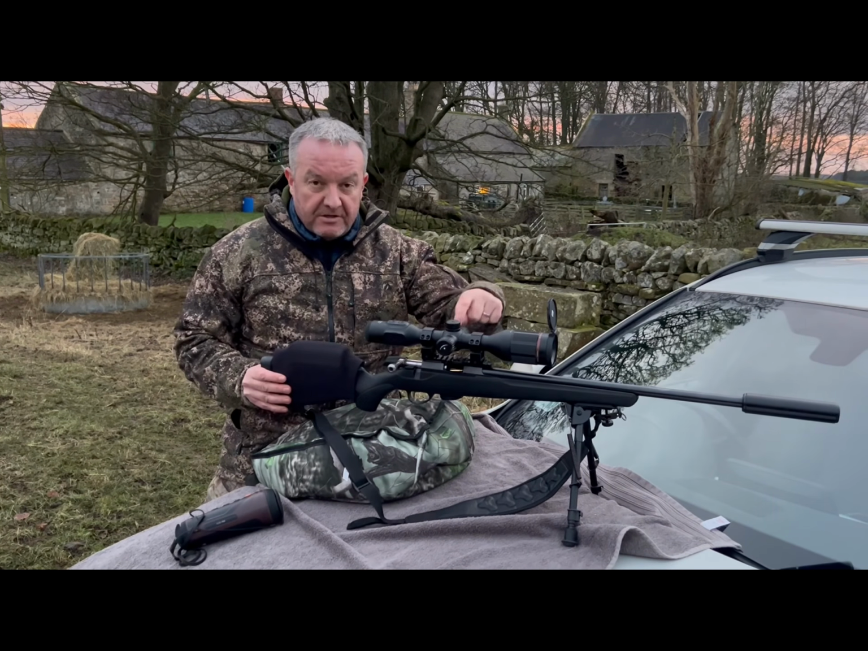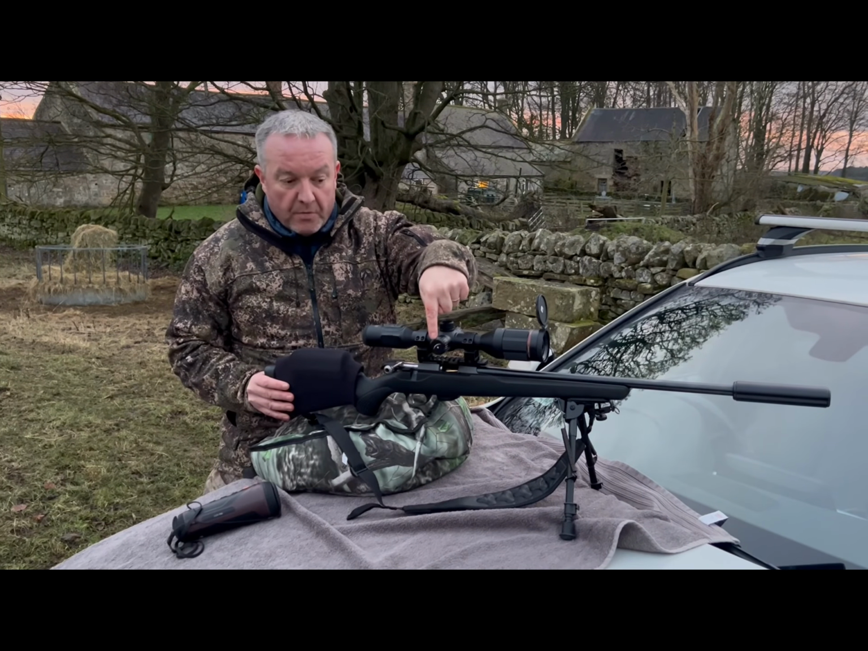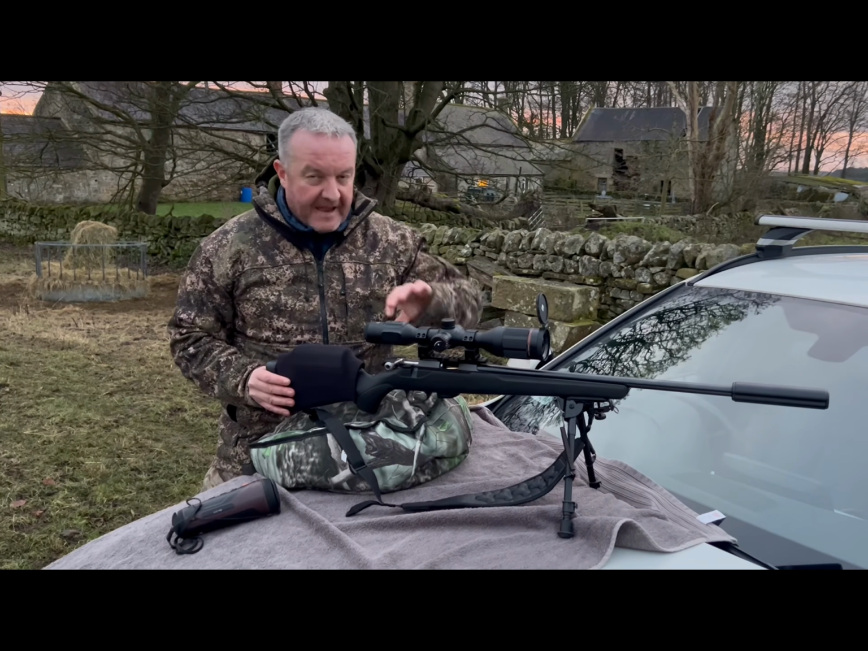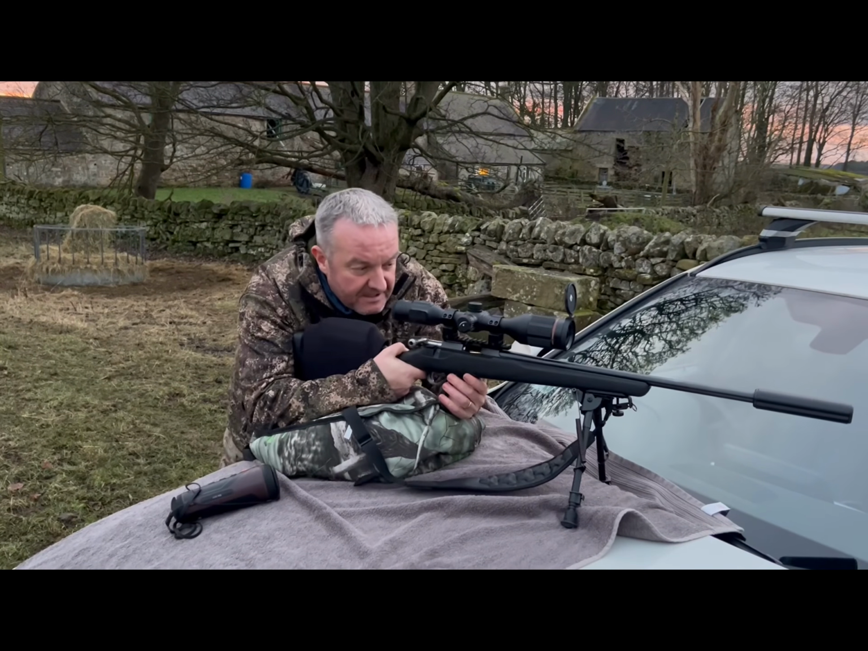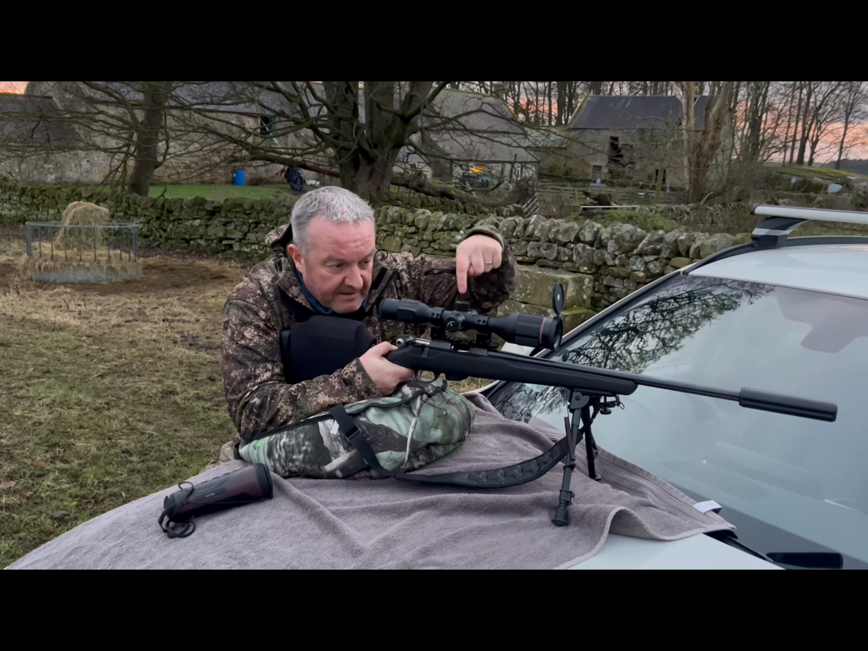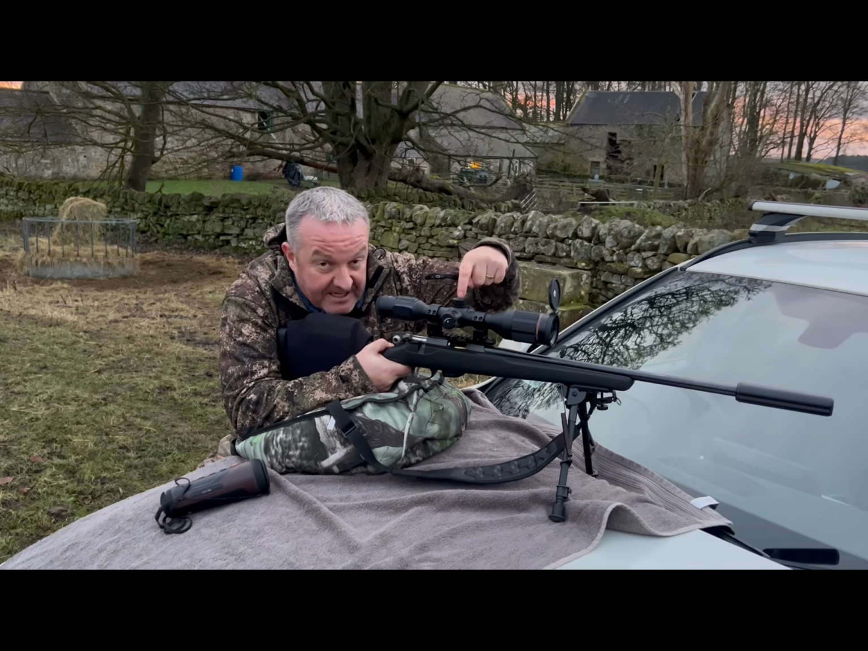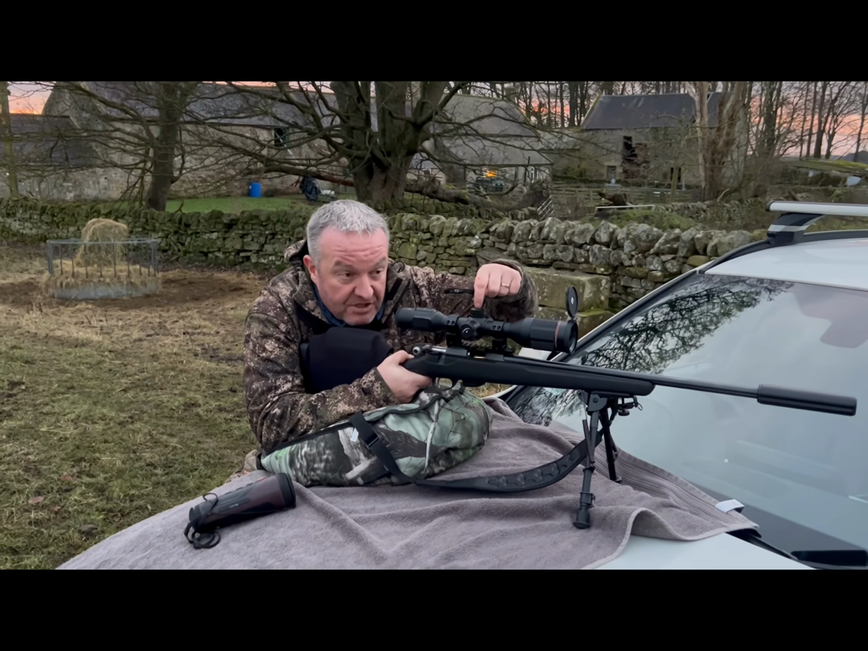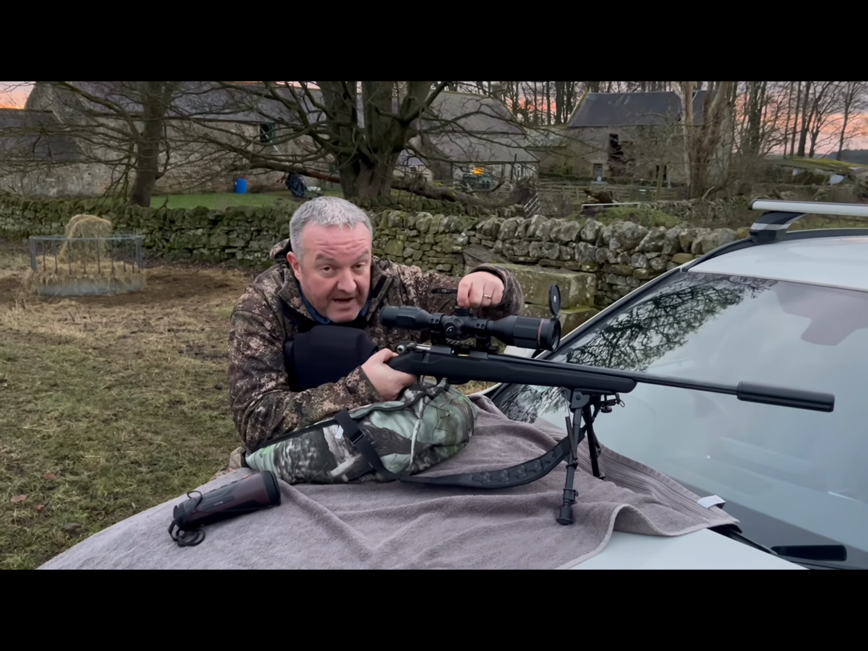On the battery side of things, one improvement that I would make is on this side of the scope you've got the battery compartment, and on this side of the scope is your digital zoom. For a right-handed shooter like myself, it needs changing round. It needs to go the opposite way, because if I'm on target and I want to zoom in, I've got to reach over the top of the scope and you catch the turret on the top, which automatically changes the color palette, which is not ideal when you're about to take the shot.